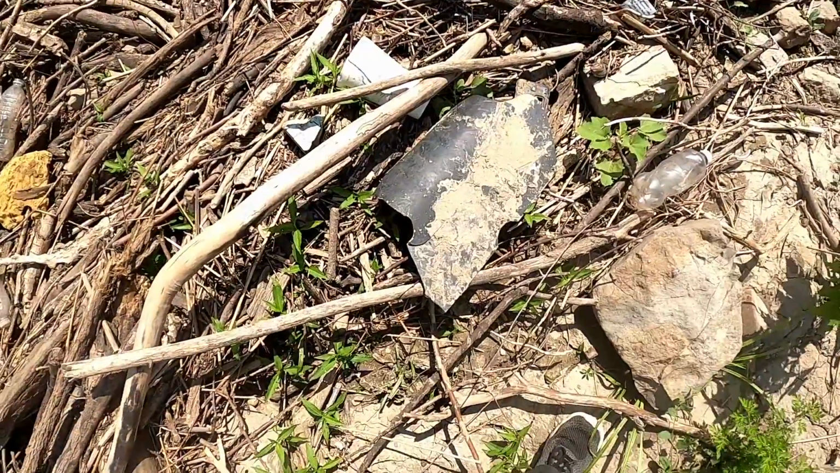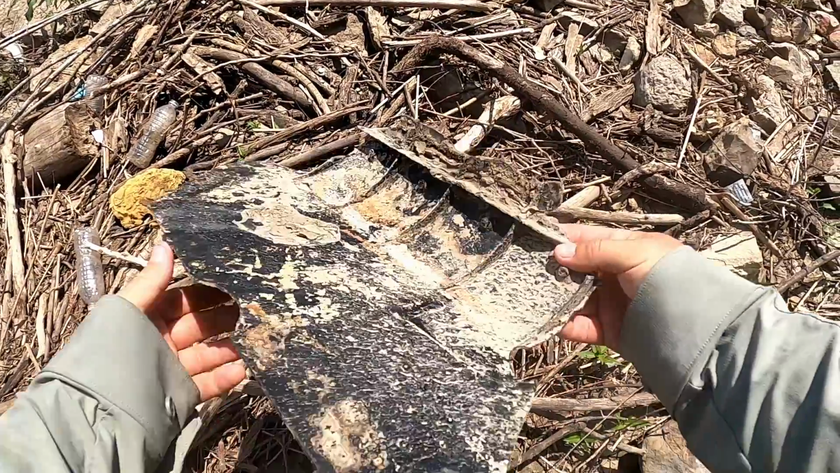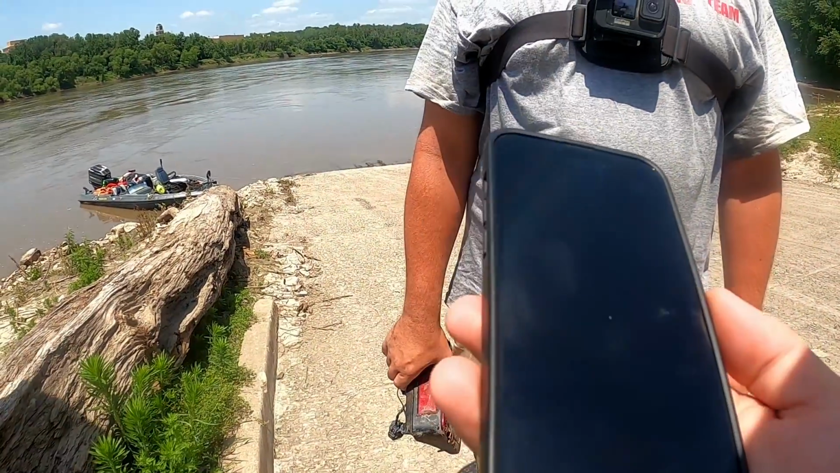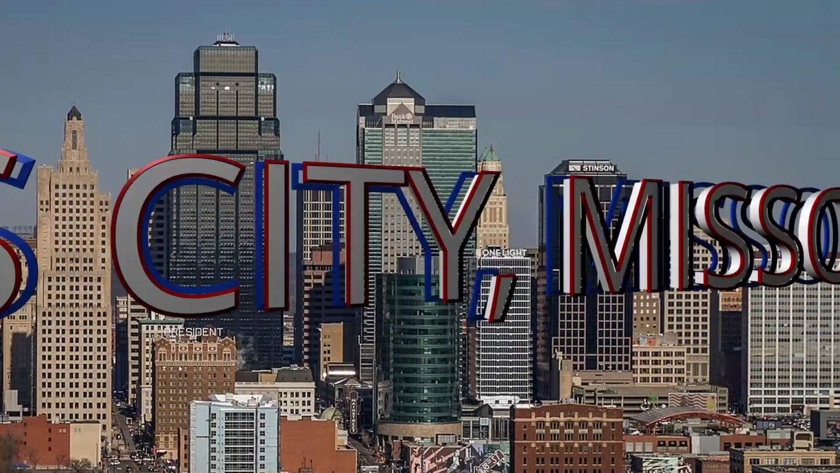I think this is a car part. Looks like the front of a, you know, the bottom of your bumper, like a skid plate or something. Kansas City, Missouri, police number 73. I'm wondering if you could send a police officer my direction. I think there's a story behind this one.